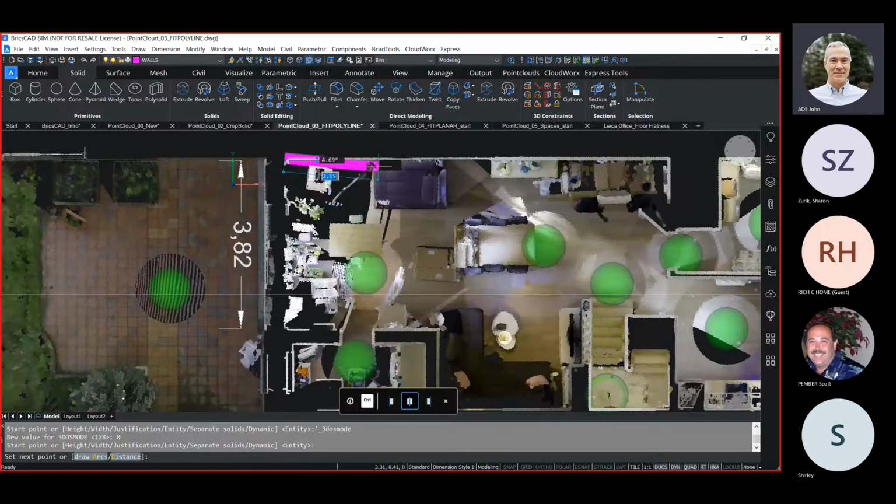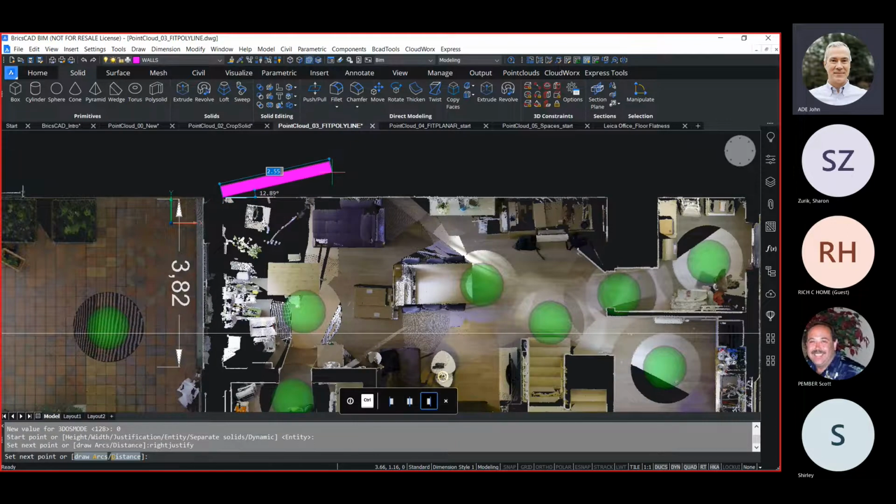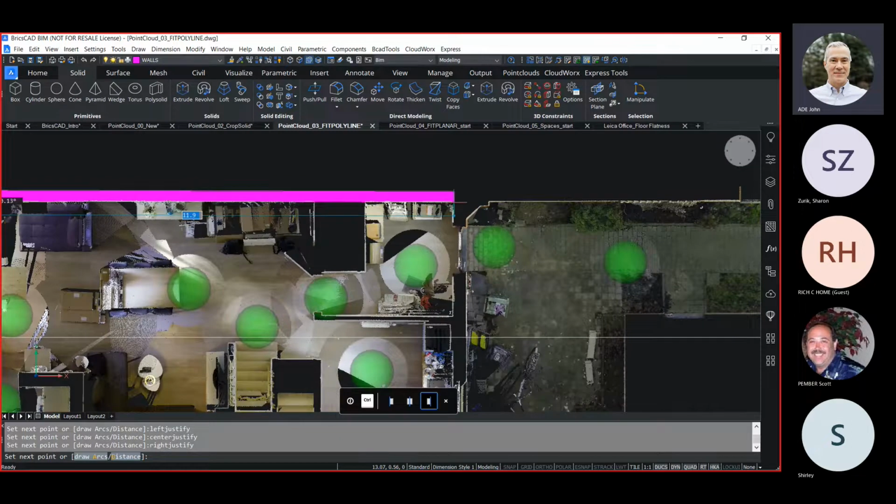You notice that its justification is based on the center of this polysolid, but I can use my control key to cycle through the different justifications. That is something called the hotkey assistant, which is enabled down here. Again, I can trace out these walls.